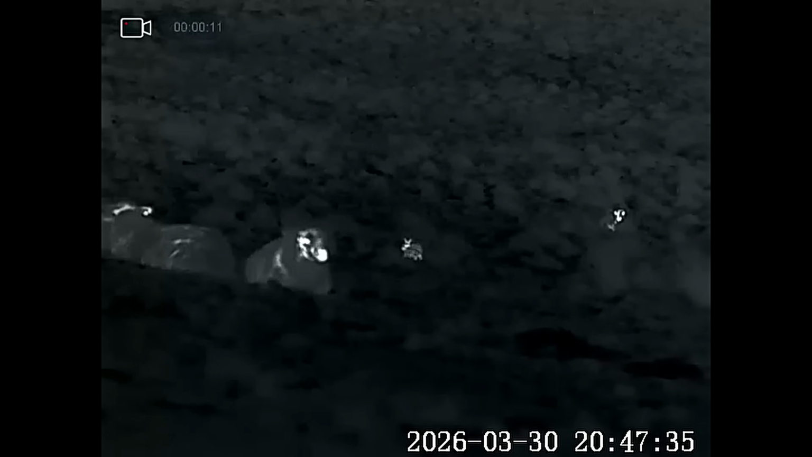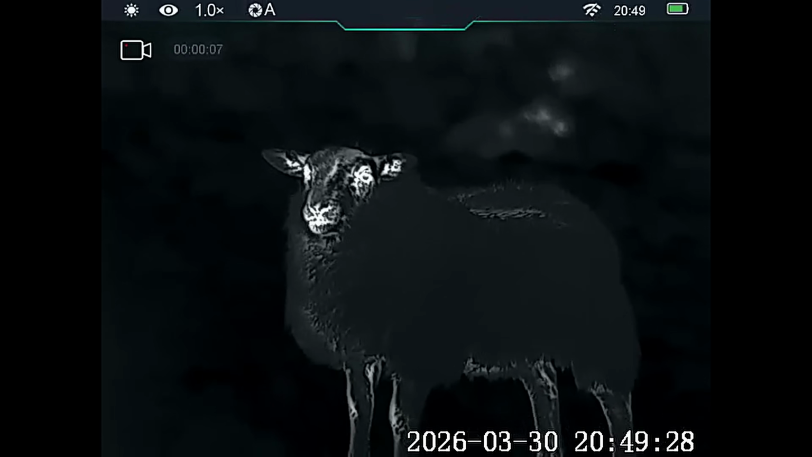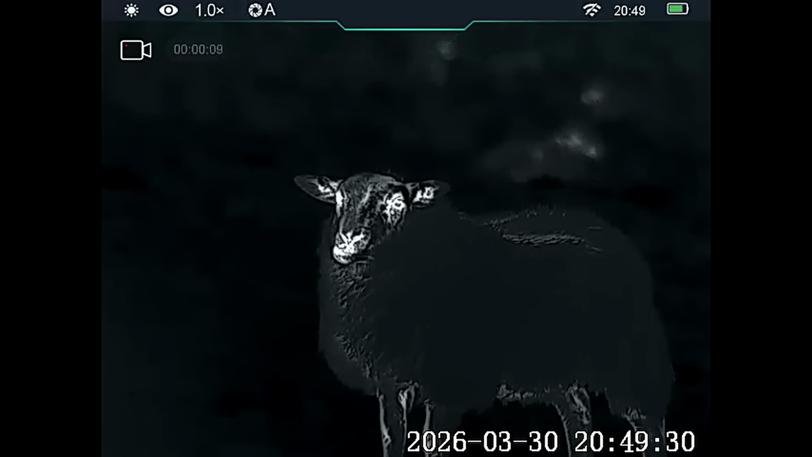There's a rabbit. That's not far away from the truck, actually. But they're not really bothered by the truck. We don't shoot them round here. We have very few on this patch of ground, so just leave them to it. Here's one of the sheep just come up to the truck window just to check things out.